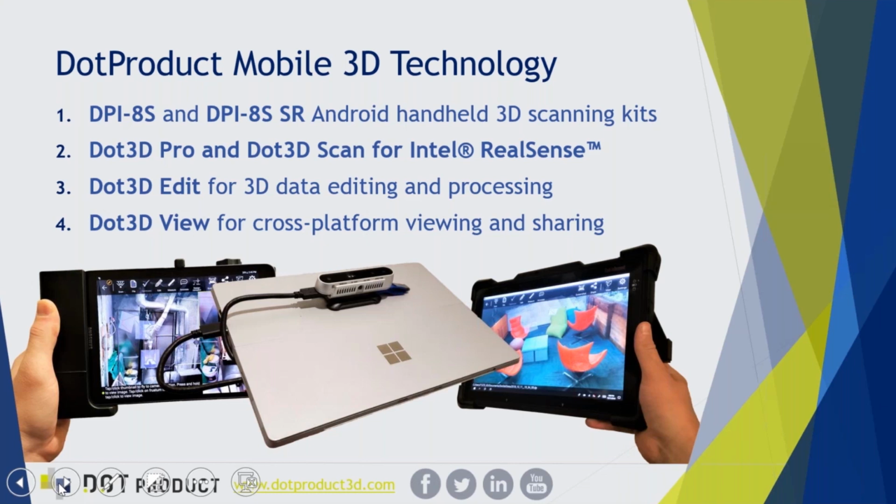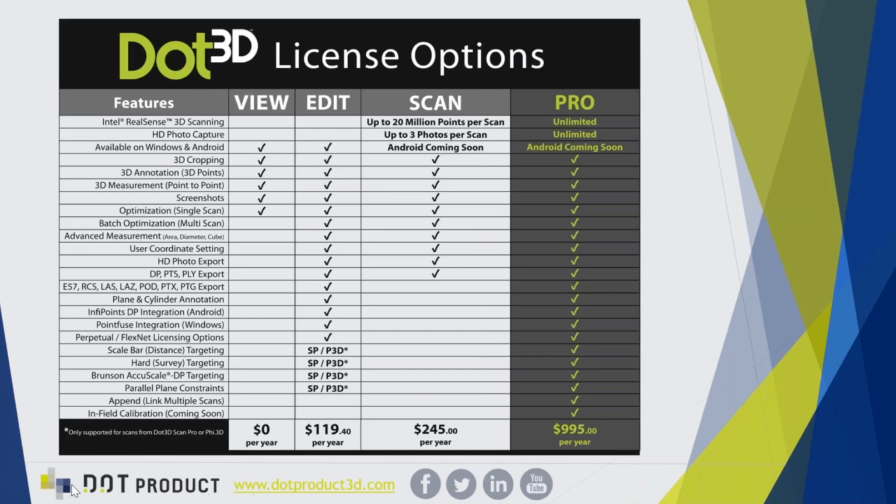So what we're going to be seeing today, in bold here on the screen, is our Dot3D Pro application operating on Windows. And we have two different variants of that, Pro and Scan. And in any case, those are what are utilized with the Intel RealSense technology for capture. So here's another slide that outlines that a little bit better. Dot3D Pro is our complete professional solution. It includes all of our scanning and editing functionality, and it's what the vast majority of our customers are utilizing for their capture, whether it be on a DPI 8S Android-based scanner, or on a Windows device with Intel RealSense as we're demonstrating here today.